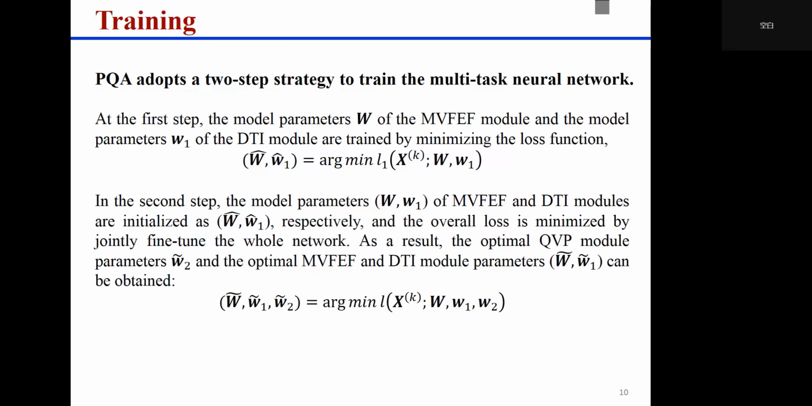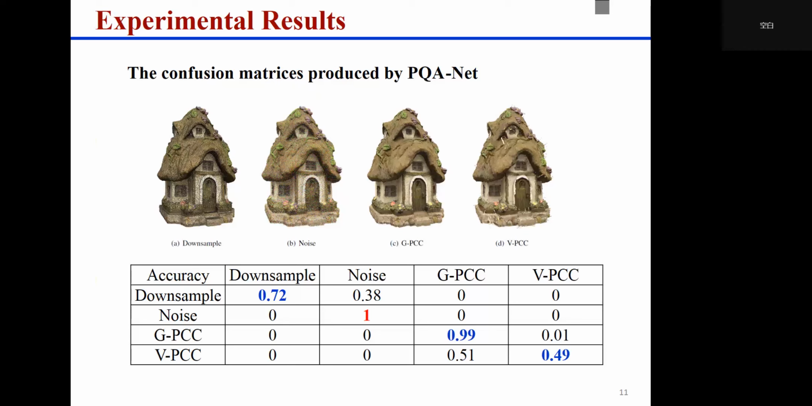PQA-Net adopts a two-step strategy to train the multitask neural network. At the first step, the model parameters W of the MVFEF module and the model parameters W1 of the DTI module are trained by minimizing the loss function L1. In the second step, all the model parameters are trained by minimizing the loss function L.